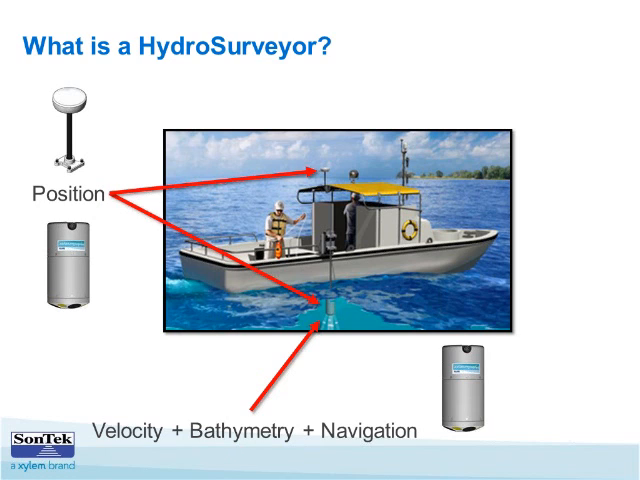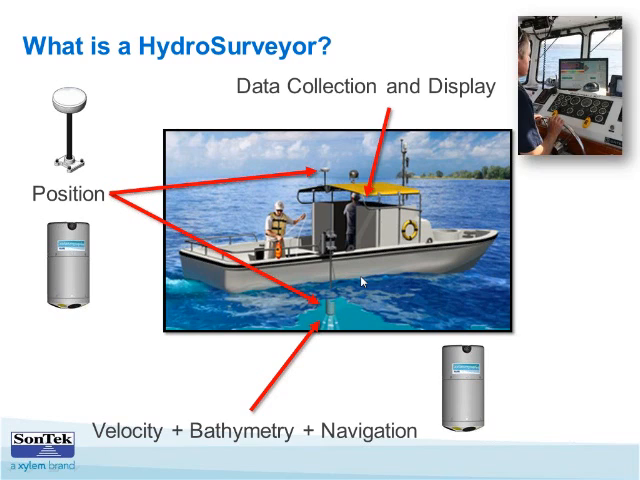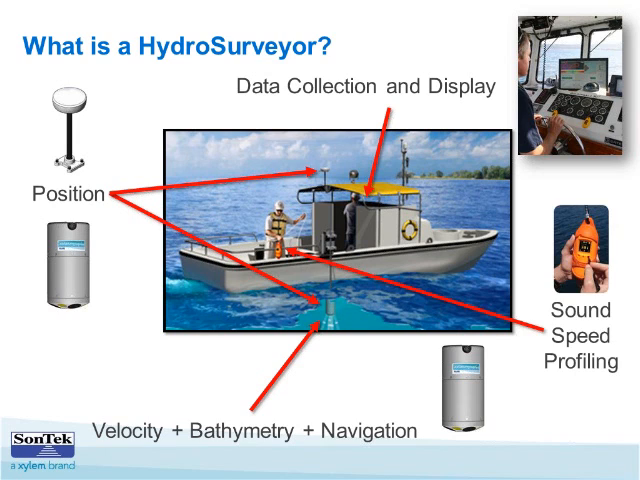And then also it's giving position of the vessel and position of these measurements, both from the M9 and from GPS, has integrated GPS. And then here's the software being run by somebody who's navigating the survey. And so that's another piece.